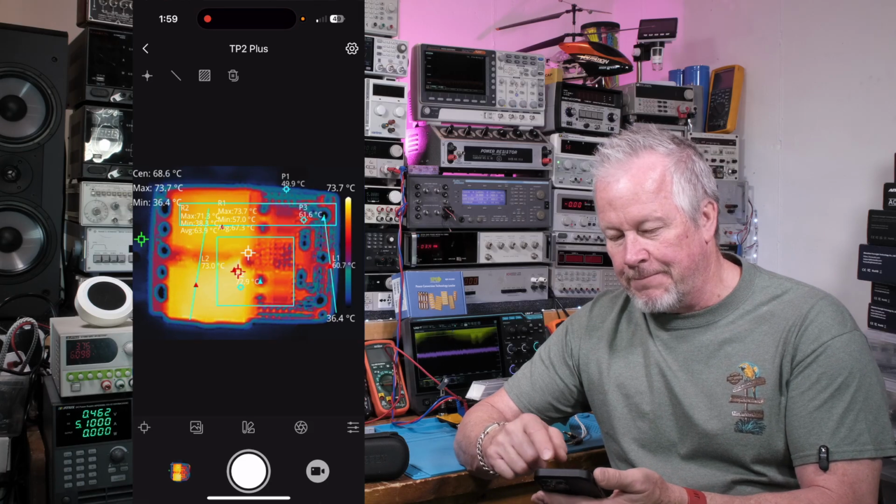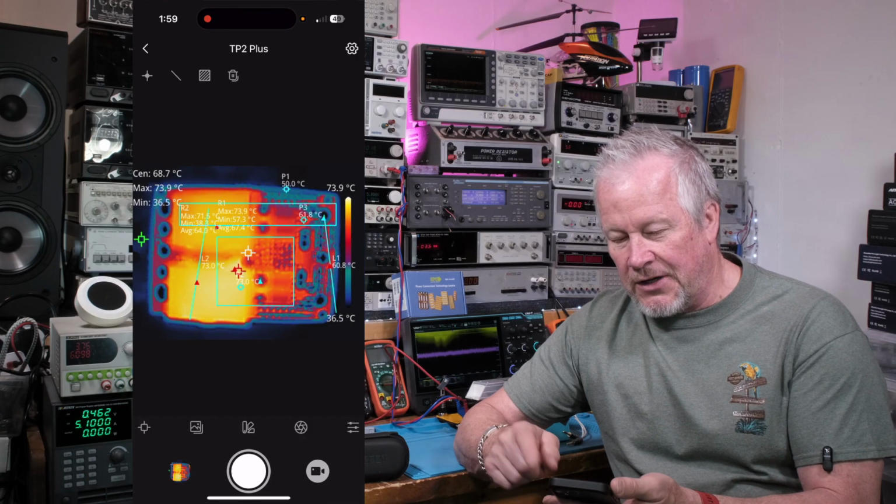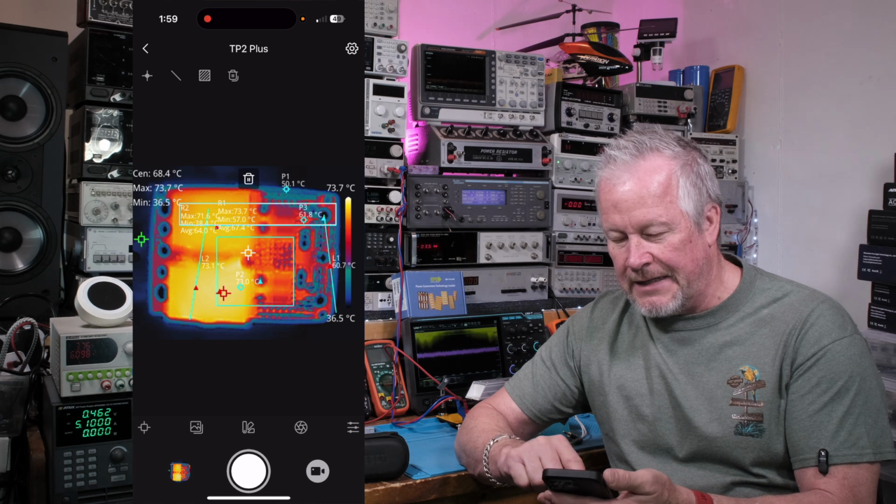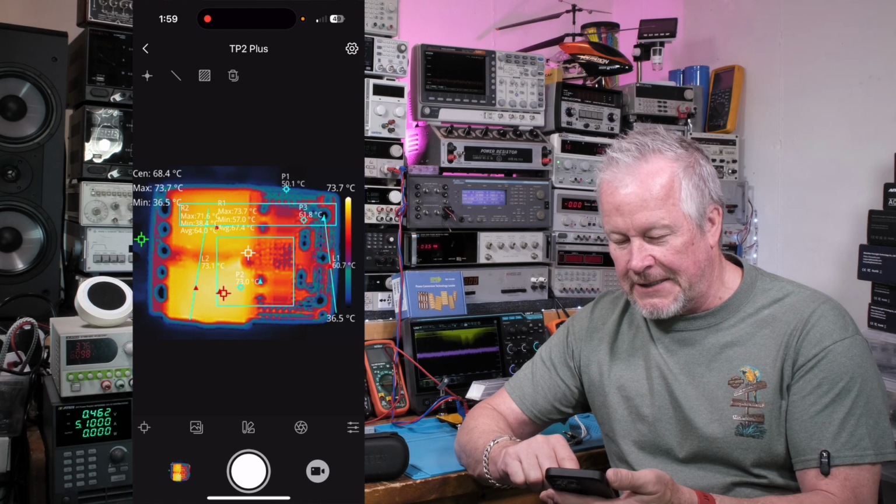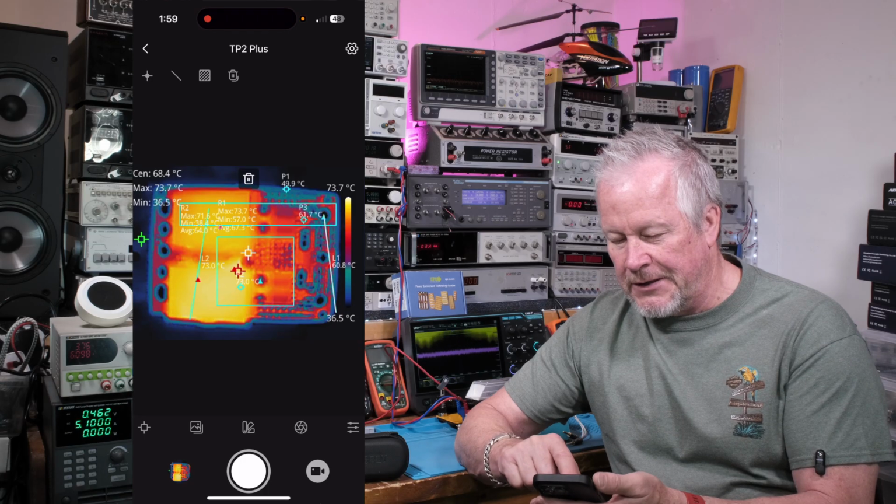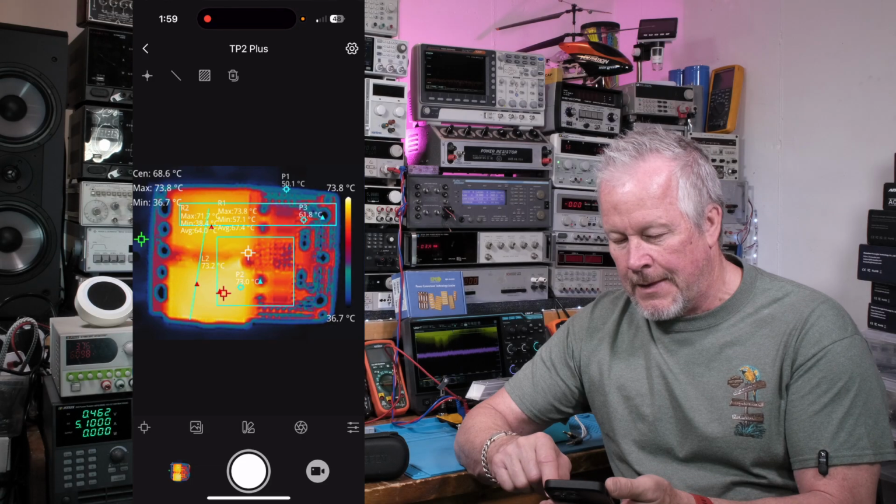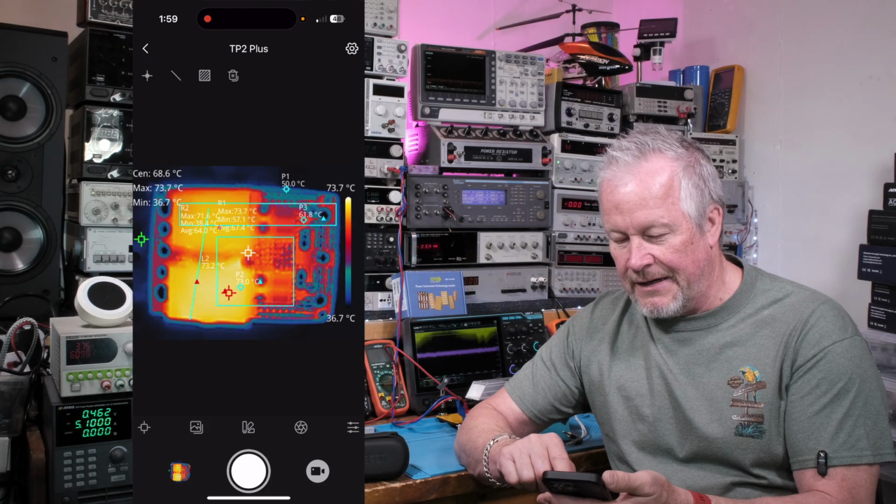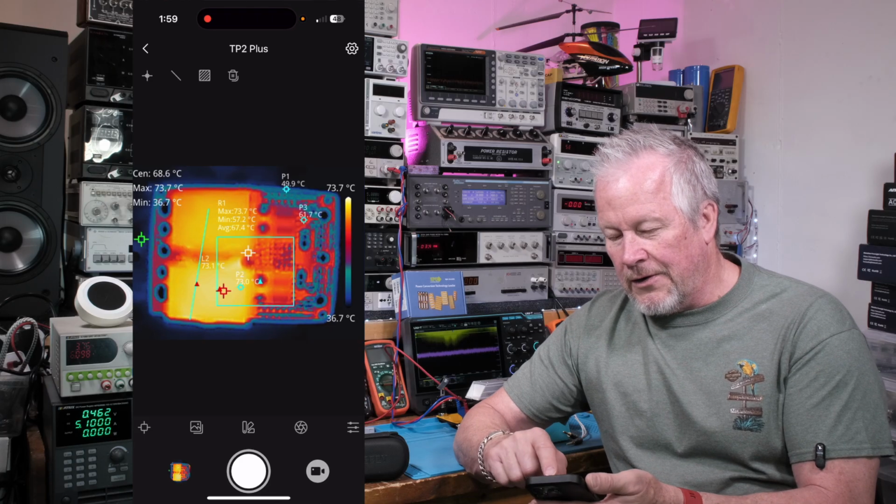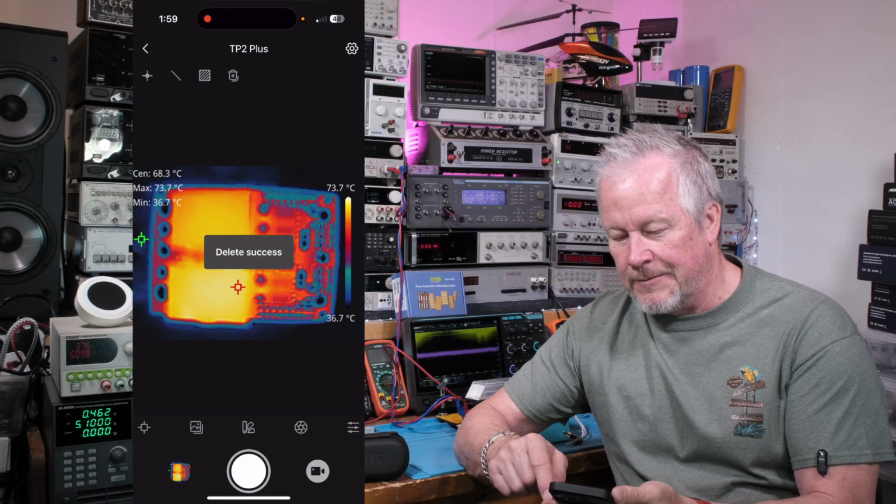But anyway, the next thing is a trash can. So I can trash all of those things all at one time if I want. Or I could just tap the screen, okay? I can tap one of these things, like the line off to the right. See the trash can right above the image? I can tap that, and it says delete, and it deletes that line. So I can do that individually. I can do that rectangle. Or I can go up the top of the screen and hit that trash can, delete all regions. Yeah, delete them all. So there we go.